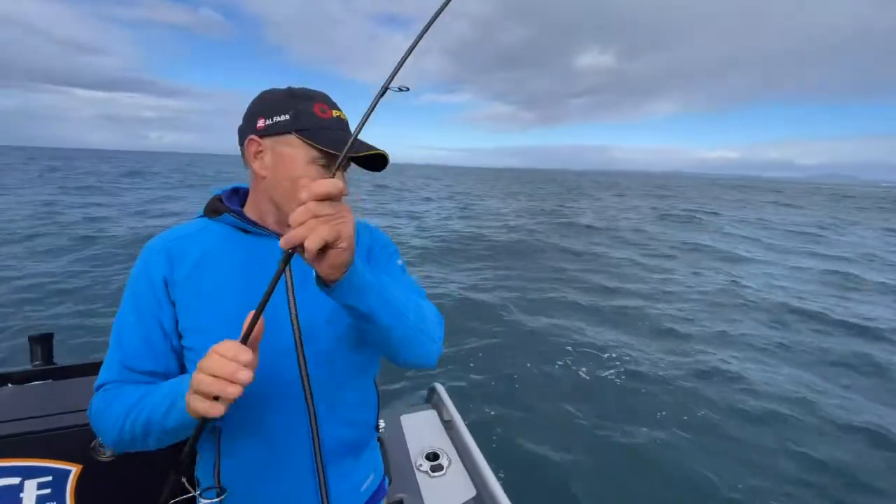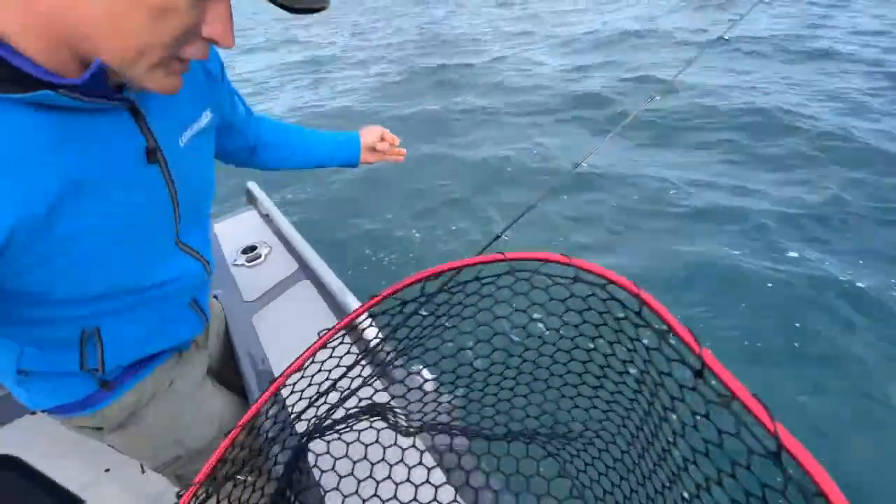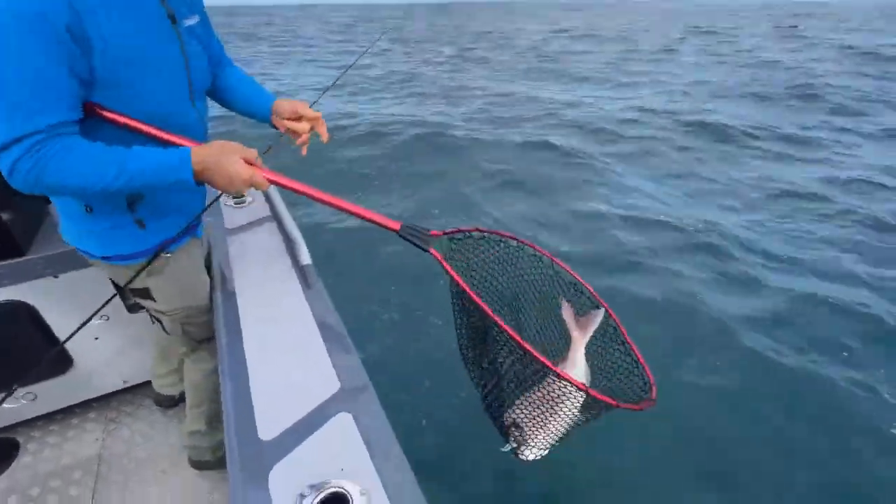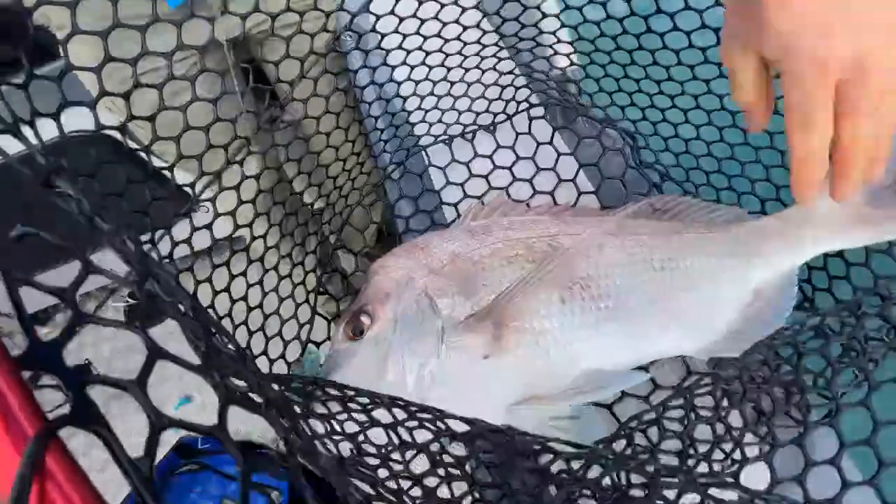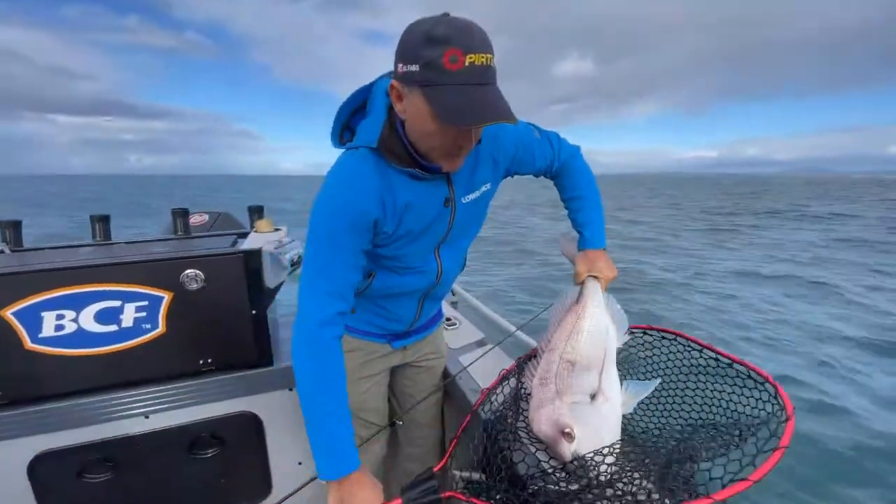They're the gun areas. And just to prove to you that it works, I think I'll put the net under this one. Check that out. That's a seriously nice fish. And that's all about fishing those areas. As I said, it's about contours, it's about structure, it's about bait. Have a look at your sounder.